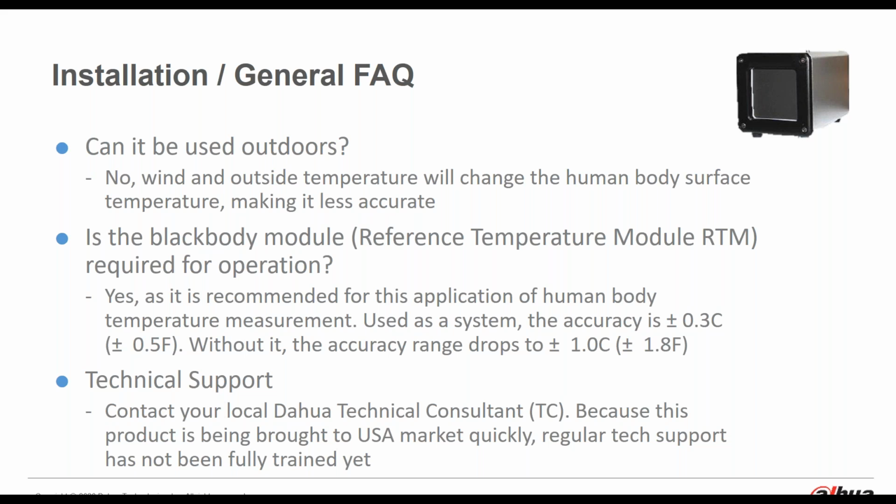So if you use it as the system as recommended, the accuracy is about plus or minus 0.5 degrees Fahrenheit. And without it, the accuracy drops to about 1.8 degrees Fahrenheit. Also, the technical support was going to be provided by our regional technical consultants. I would say that if you receive the system and you have some questions about it, contact those folks instead of technical support at this time.